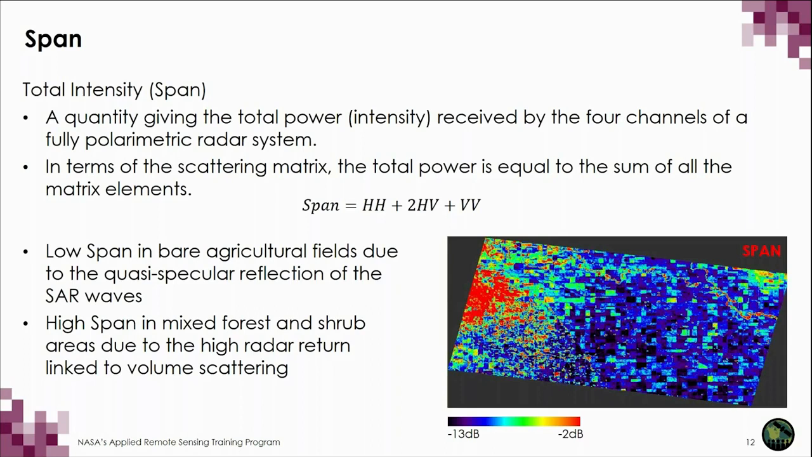What you see in the span image here from June in Canada on the left, you have low span, or low total power or intensity, in bare agricultural fields represented by the red color. And this is due to the quasi-specular reflection on these bare fields of the SAR waves. The high span, or dark blue areas, in mixed forest and shrub areas is due to the high radar return that can be linked to what is known as volume scattering.